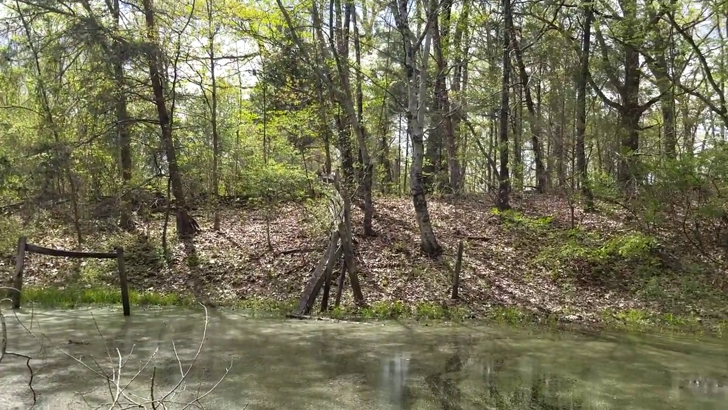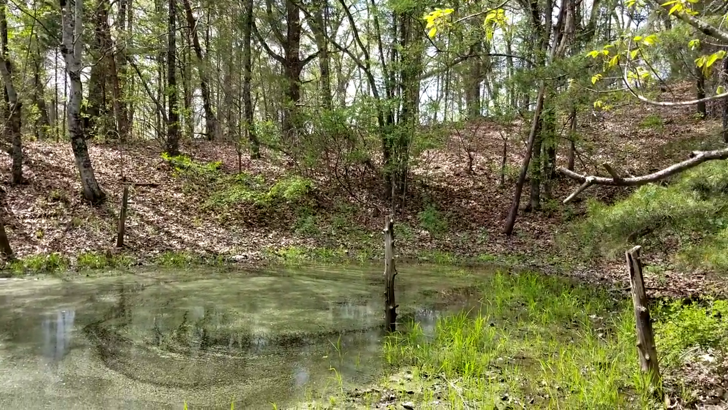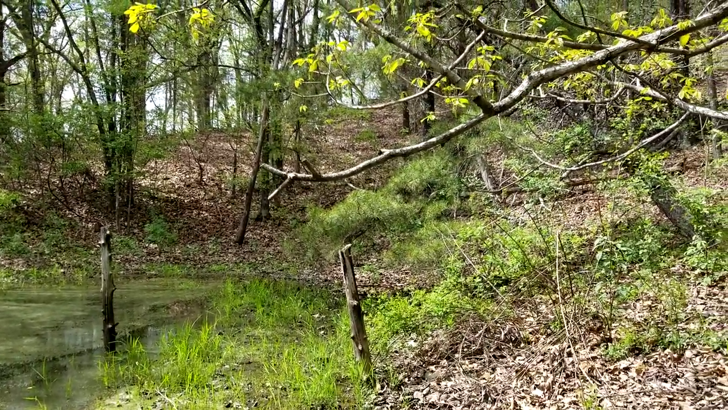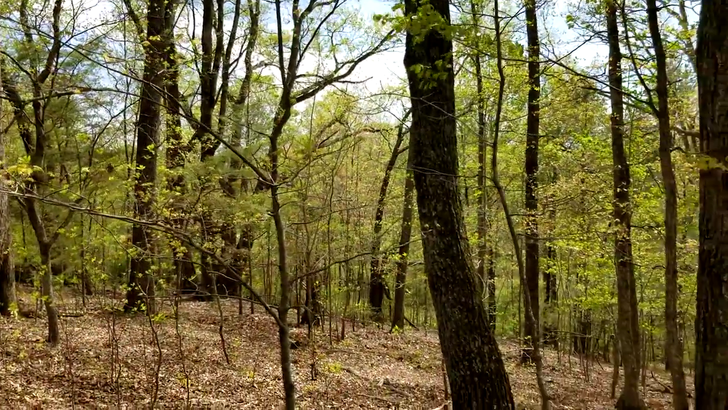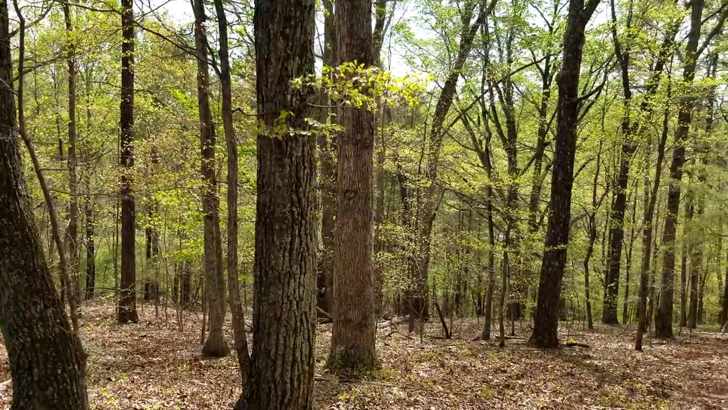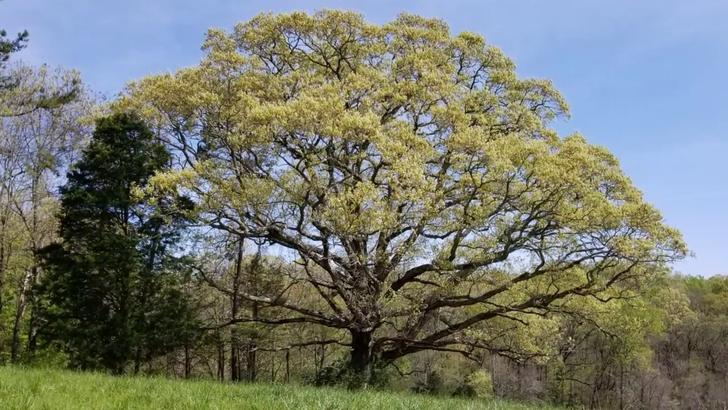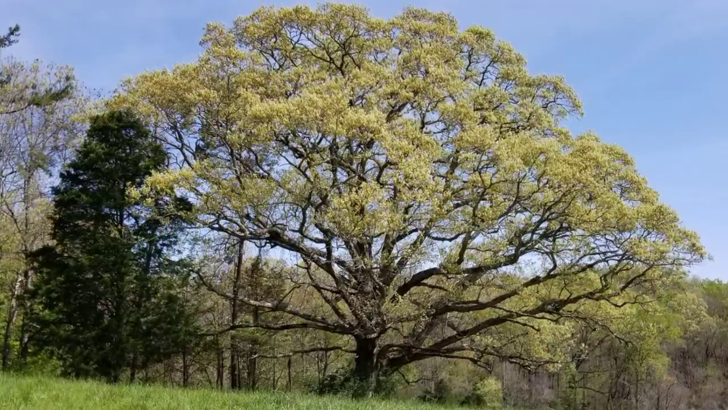It's such a peaceful place here on top of these foothill ridges. So peaceful. It's so beautiful. Well, anyway, things are prettying up here. Leaves are out, almost full. Such a beautiful place. Scanning this old ridge top, you can see some of the old trees here. There's an old oak. Ain't she beautiful?